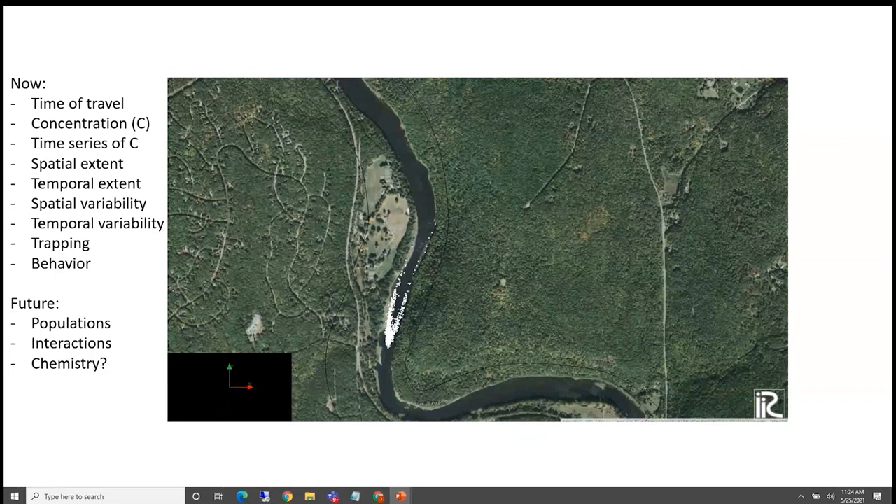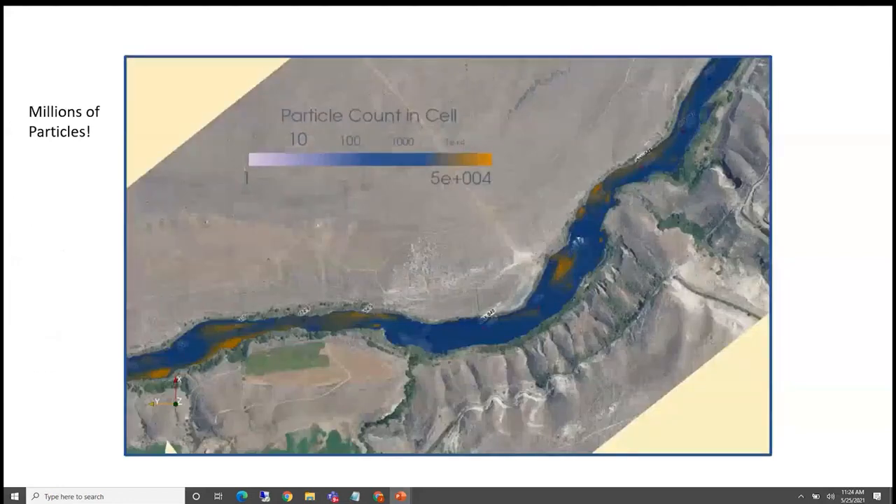So our line source, as it moves down the river, the particles in the middle, or in the thalweg, go a little faster than the edges. So this is sort of a typical 2D particle tracking. Many of you have seen results like this. Okay, so let's go forward.